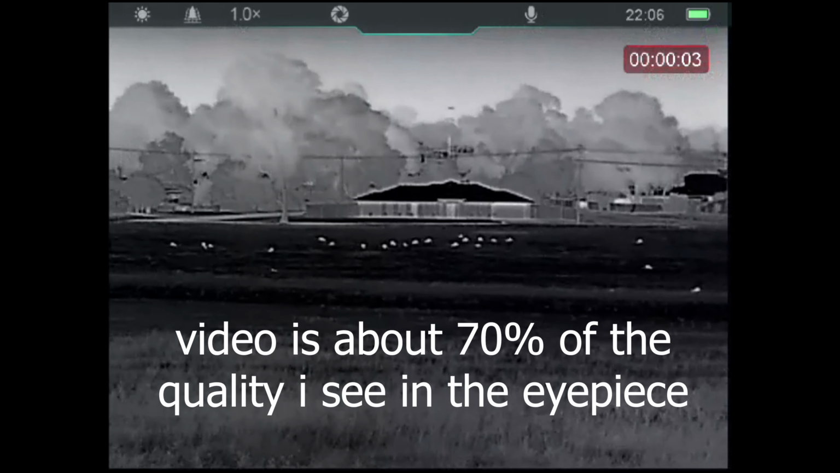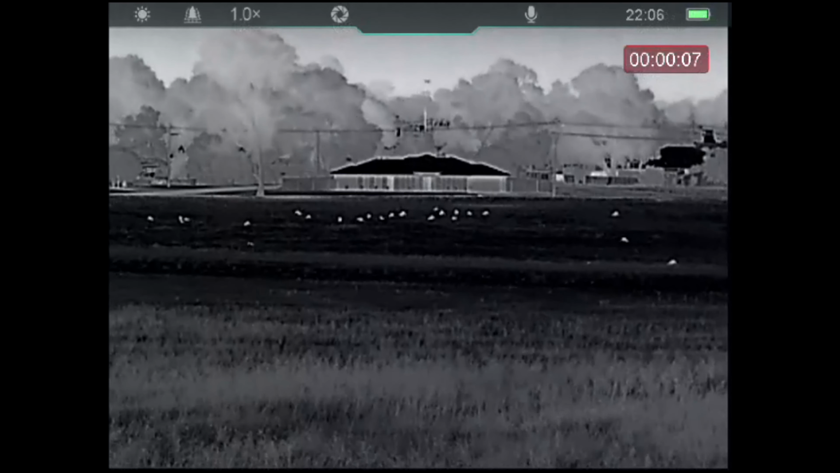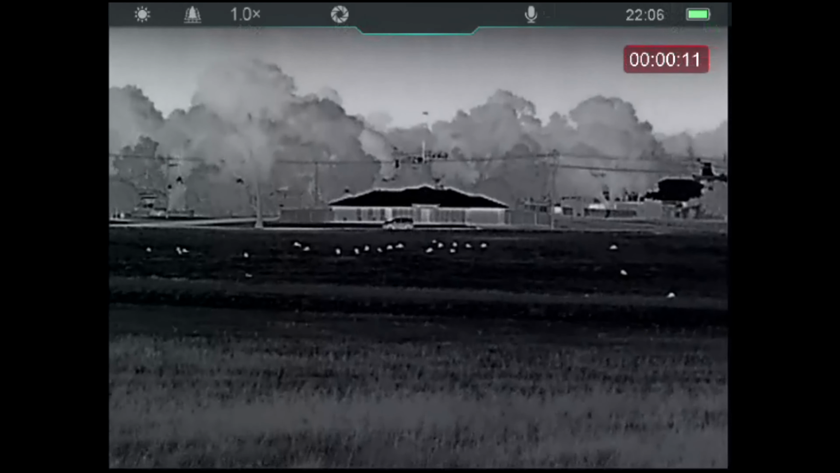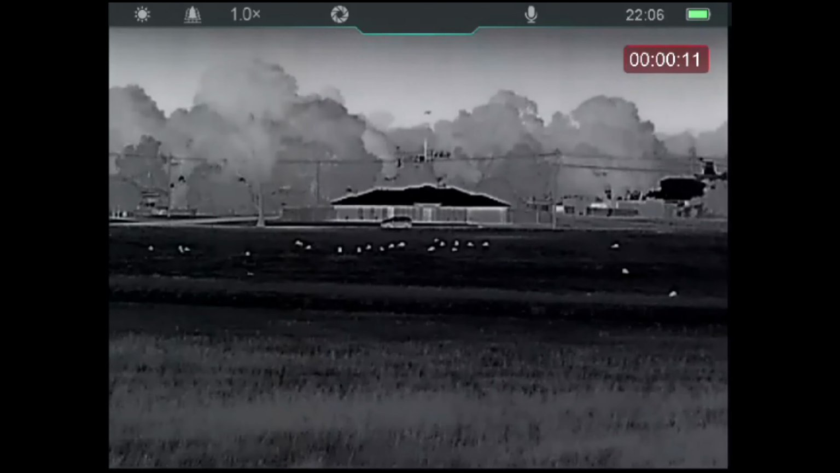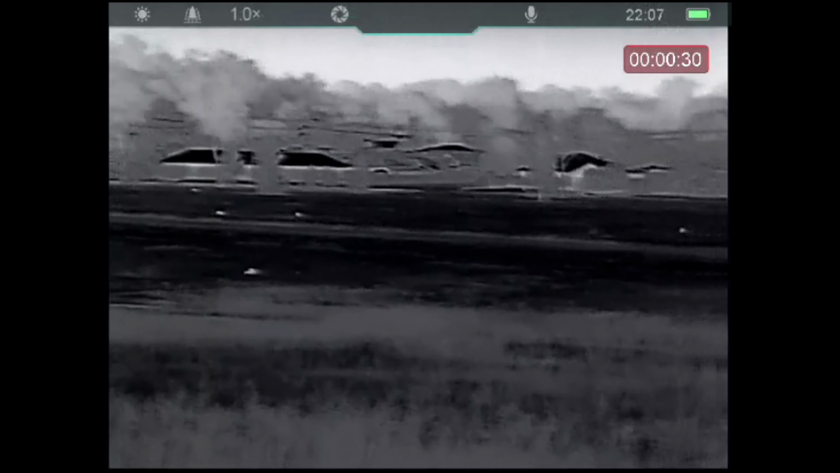Okay, I'm filming this audio through the device, and this is looking over where I normally do the testing. That house in the centre of frame there is at 550 metres when I've measured that with a rangefinder, and all those little dots in between there, they're all kangaroos. So you can sort of see there, it's picking up kangaroos, no worries, out at variable distances, out to over 550 metres.